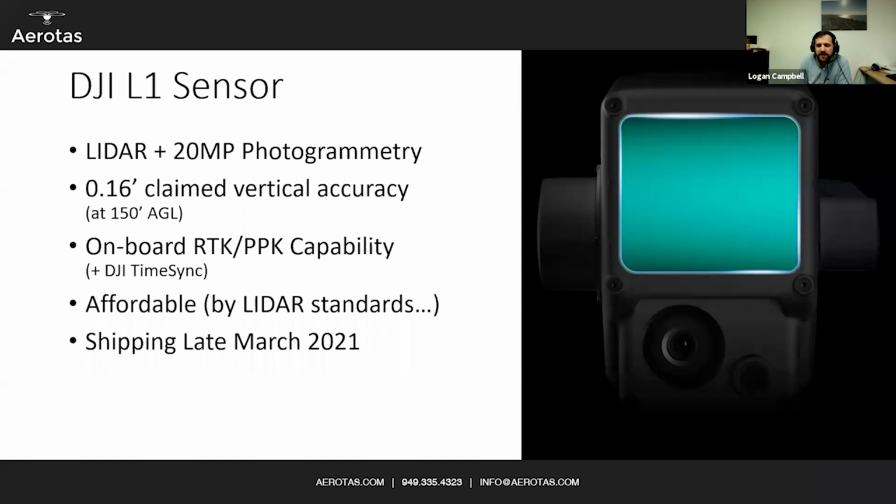I do fully expect this sensor to be able to achieve that level of accuracy. It does have onboard RTK and PPK capability, along with the DJI time sync for the lever arm corrections, for those of you that like the technology side of it. And it is super affordable by LiDAR standards, at least.